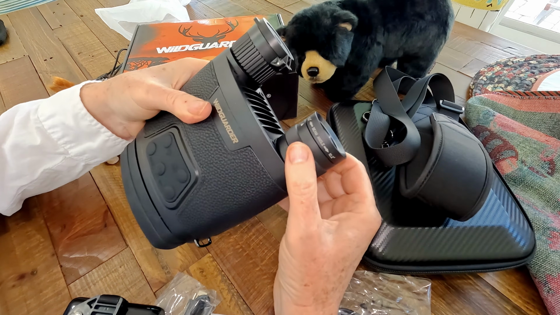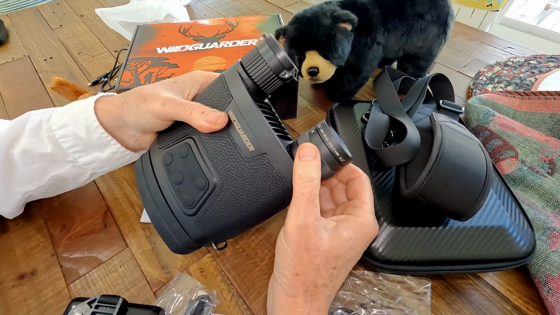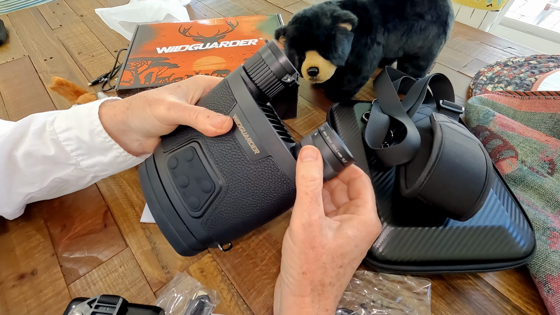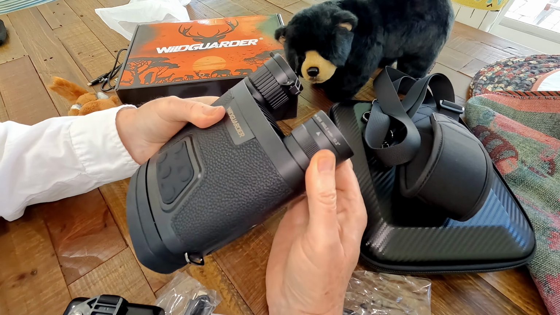And what's nice about this on more of the more expensive and higher quality goggles, you have an adjustment for the beam angle of your IR light, so that as you zoom in, you can also zoom in on the area of the IR and make the IR even stronger. Then it goes from narrow beam to wide beam.